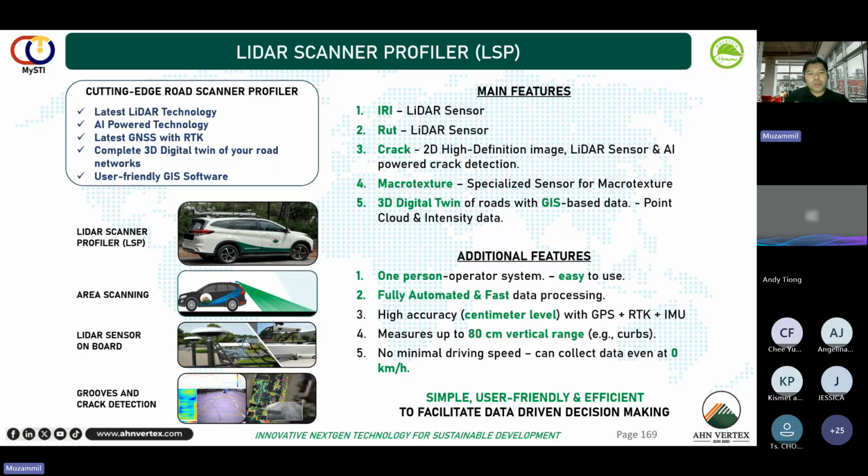So the LiDAR sensor on board enables groove and crack detection. It is usable because this LiDAR point cloud data is very useful for us, especially for the engineers, to tell the condition of the road surface, to help us manage or plan the road rehabilitation.